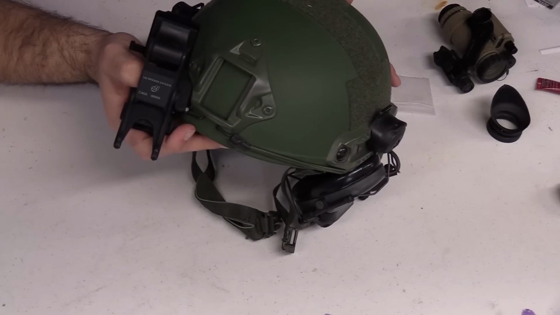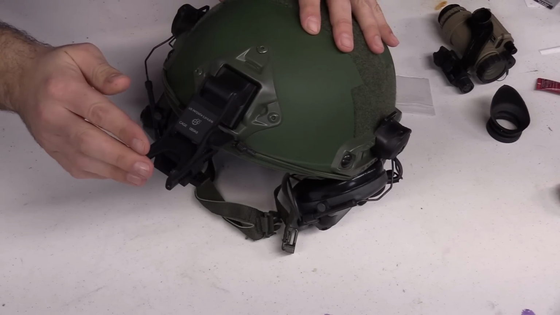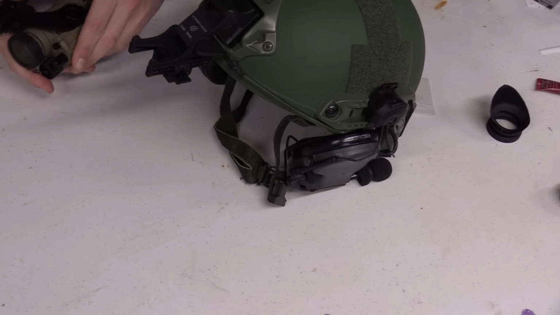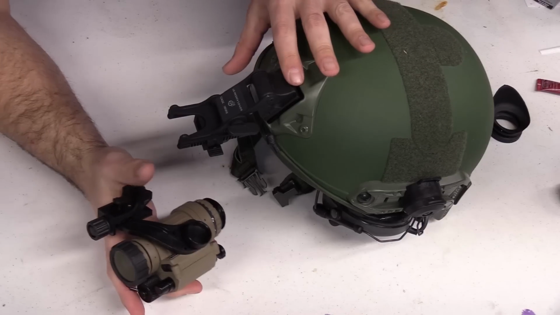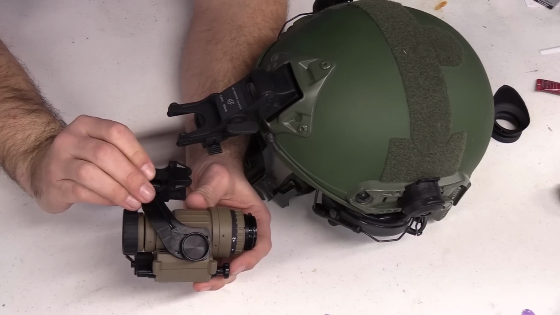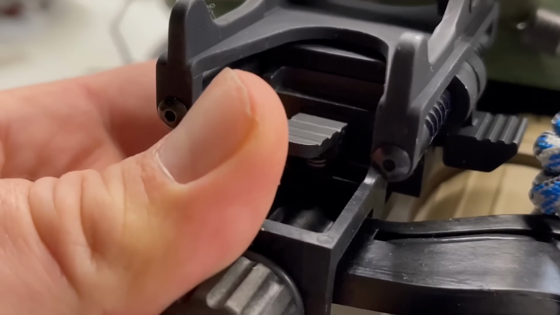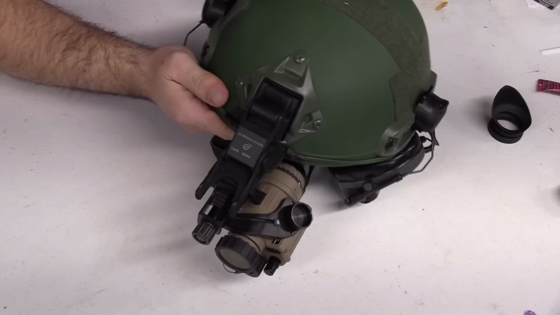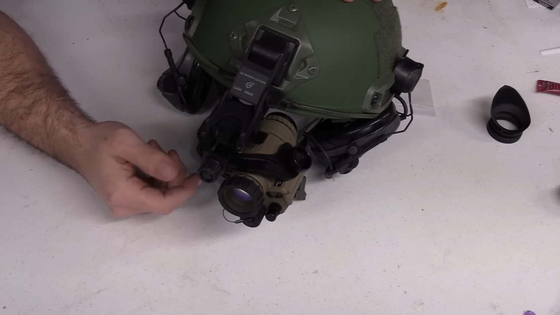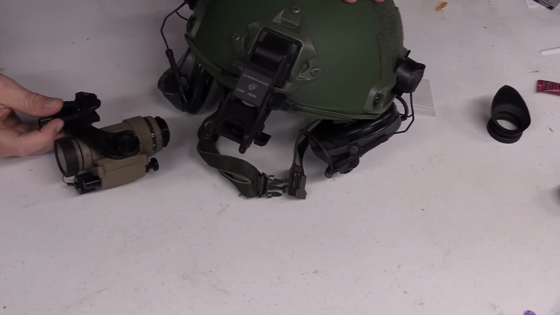So, helmet clips in, goes in the top right like that. Push, locked in. And then the way this thing works, we go back to our PVS, is there's a little lever there, and basically this thing is going to sit in there and click in. So that allows for you to, if I want to remove this for whatever reason, say I want to stow it for the night, I can leave the rhino mount on and just click that right off.